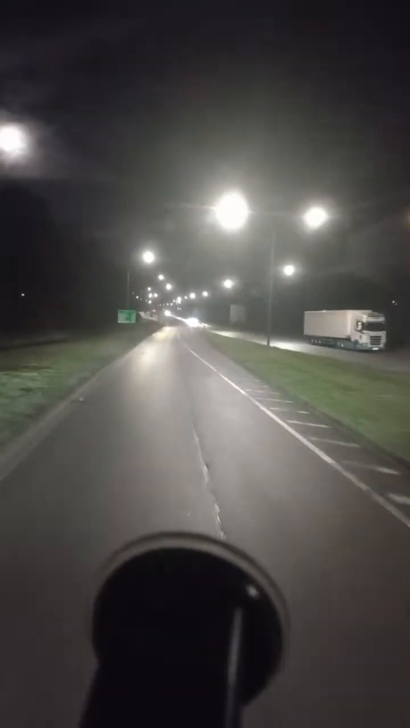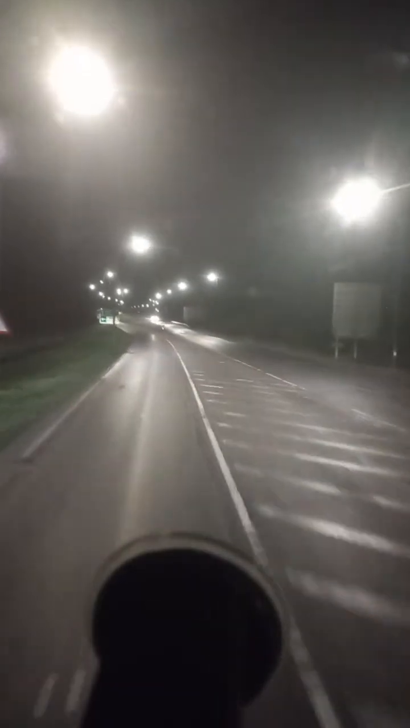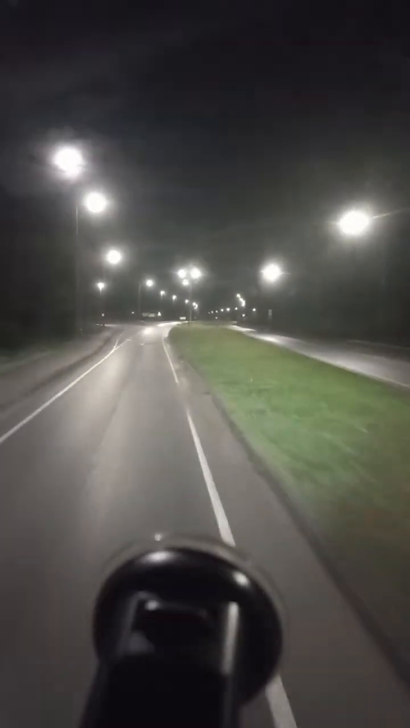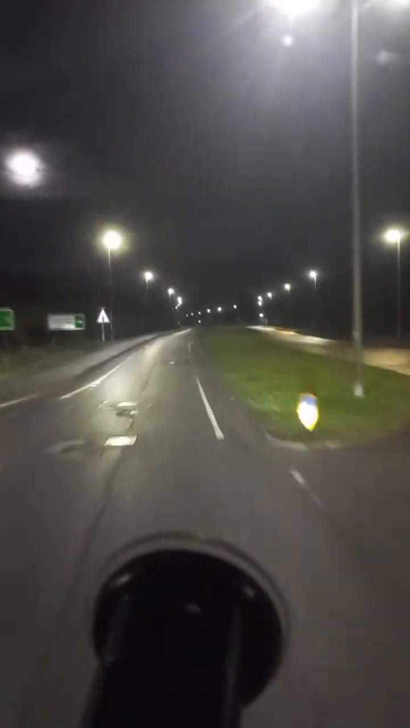So you see those vehicles on the side? They are parked for the night. So it is safe wherever they are. Some have microwaves like mine. I have a microwave. I just warm my food and I will eat, and then I will sleep till the morning, and then we carry on. That's a trucker's life. I'll carry on now and then we see how far we can go.